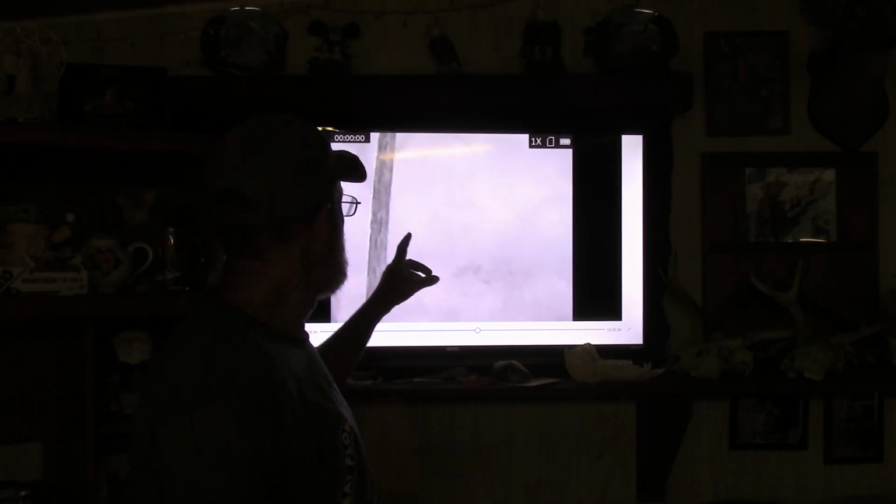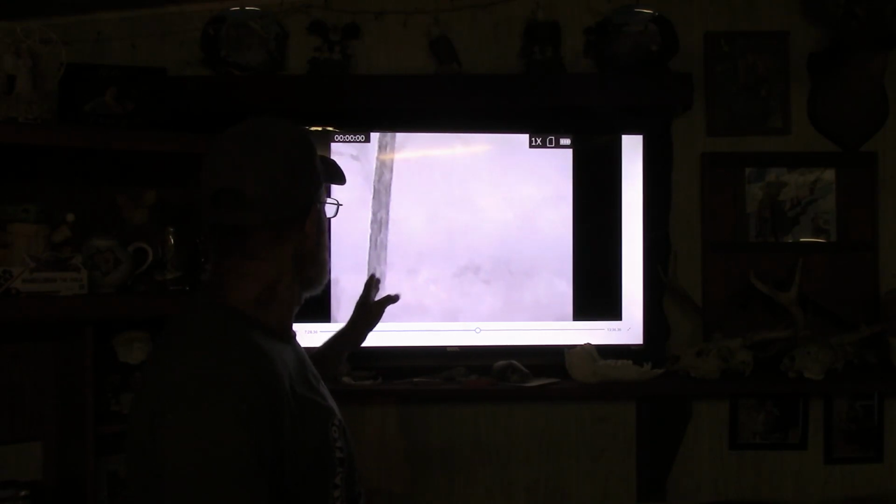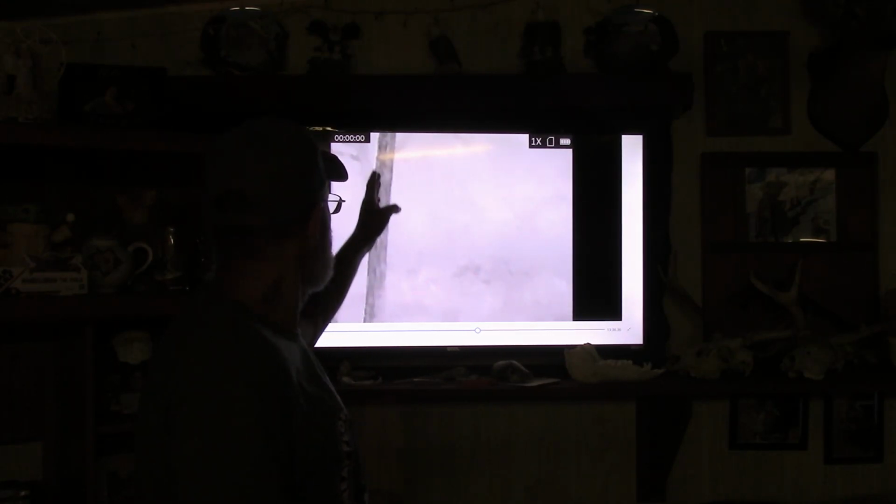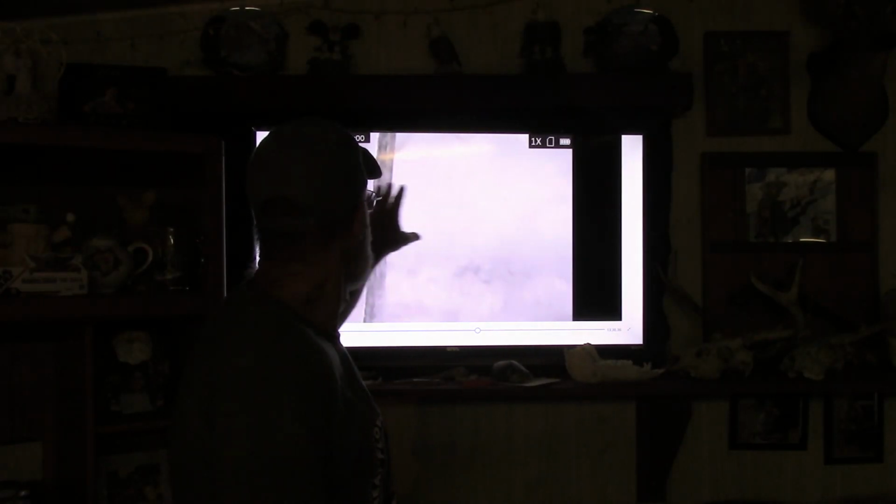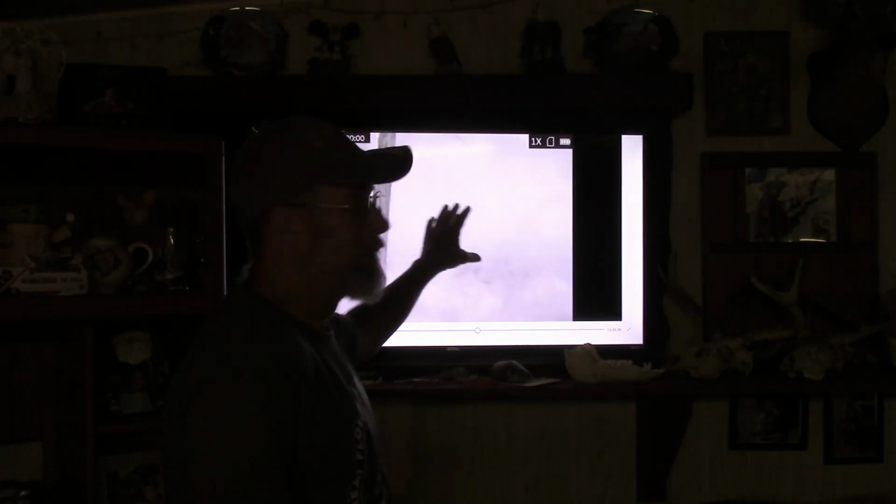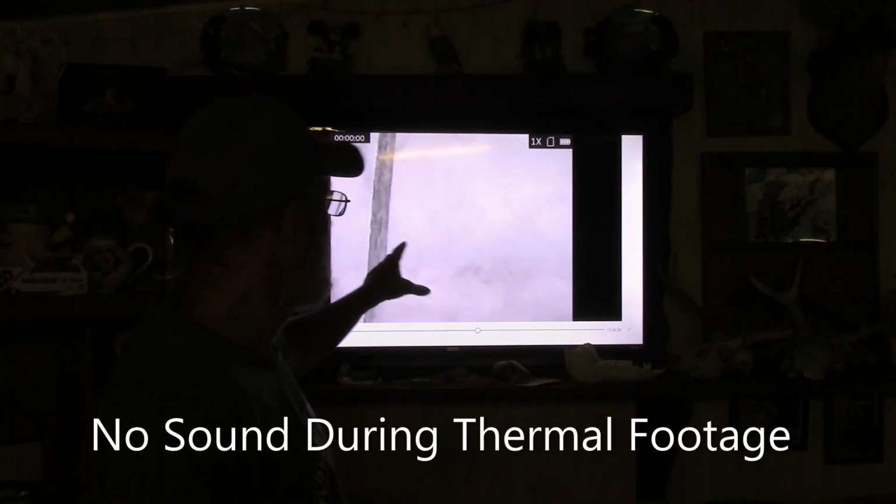So I want to show you this. When I filmed it with the thermal footage, you can see the trees close to me. You can see them in real good detail, but behind them, back in here, that tree area where I felt like it was, you can see it's real foggy looking on the thermal. Alright, so I'm going to show this part of the thermal. I'm going to show you that now.